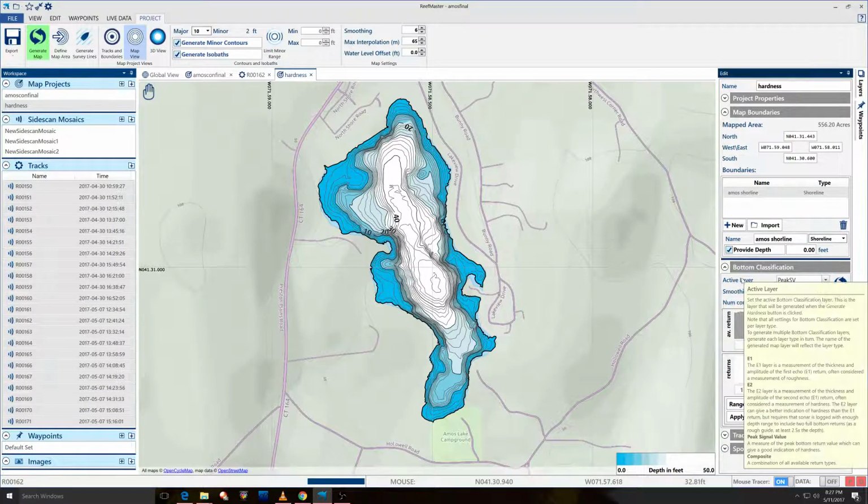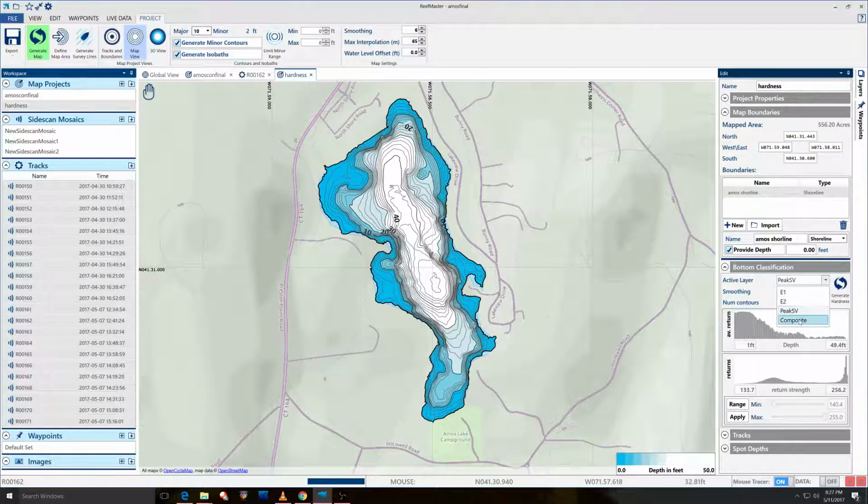Now within this area, active layer allows you to choose between composite, which is, from what I understand, everything together. Peak SV, which is that first return, gives you an idea of the bottom type. E2, which is a secondary kind of echo area that penetrates down to the bottom, and E1, which is in between peak SV and E2.